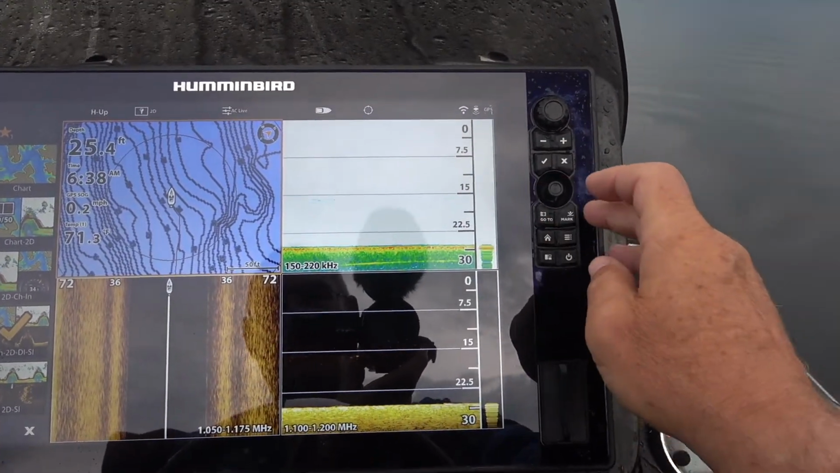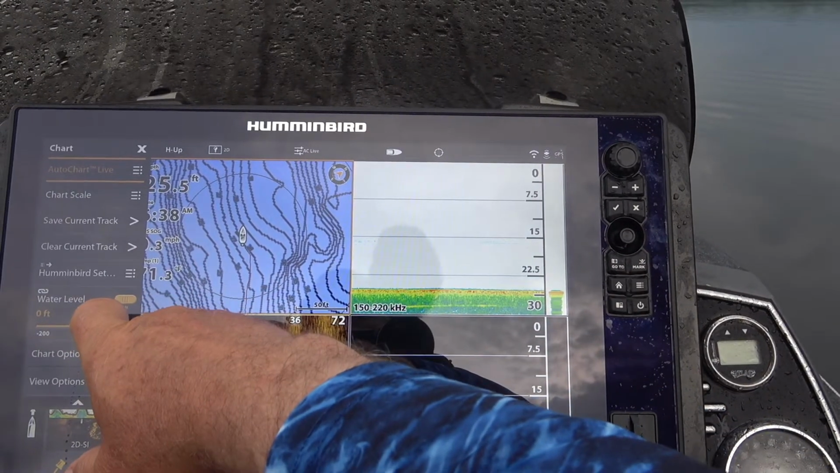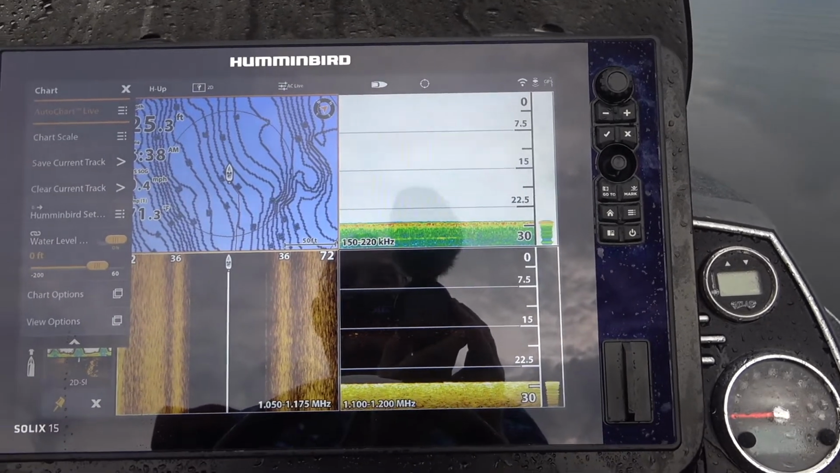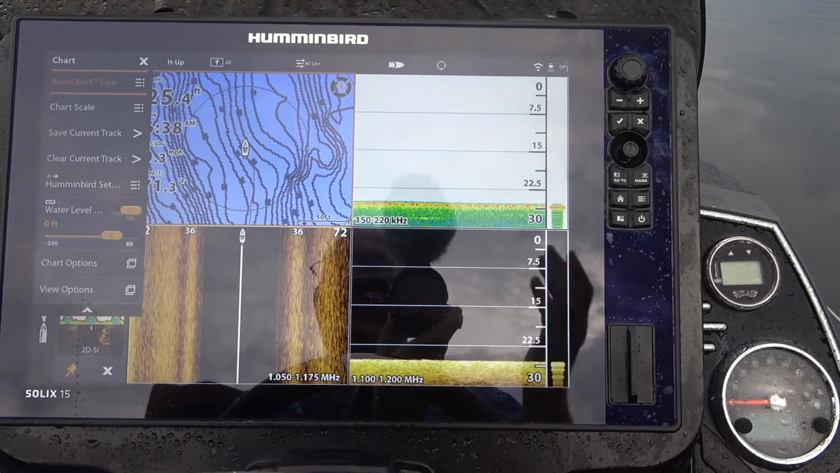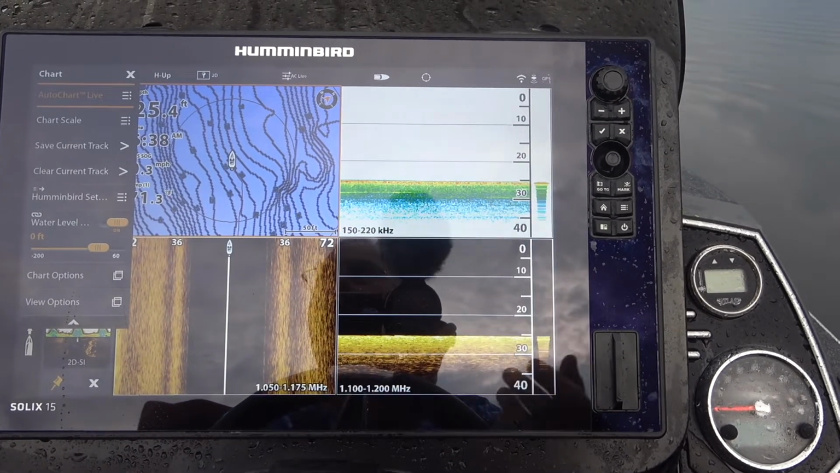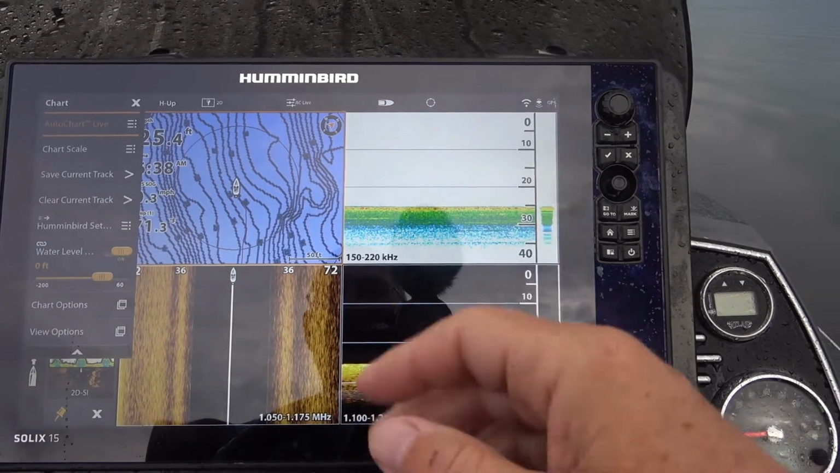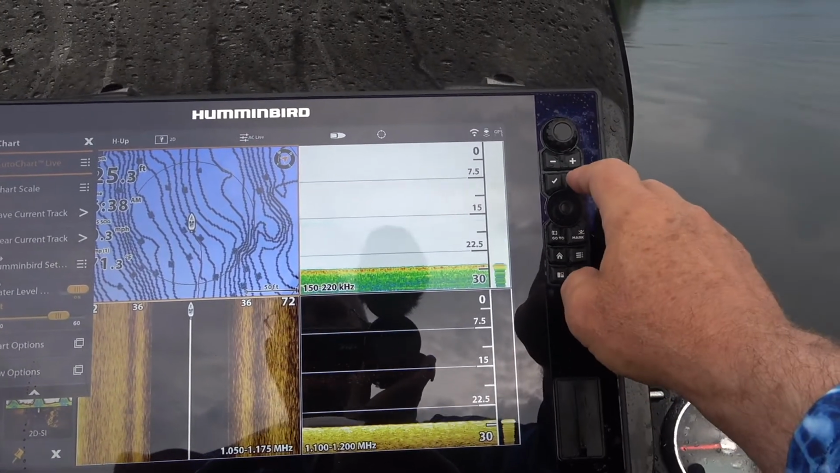But if I did, I would go to the menu, and I go to the water level offset. Some of you might fish impoundments where they draw the water down, or maybe you're in a flooding year or a low shallow water year, and so you're going to have to adjust that to make sure that that's correct. So that's the first thing I always do when I'm on a new body of water.